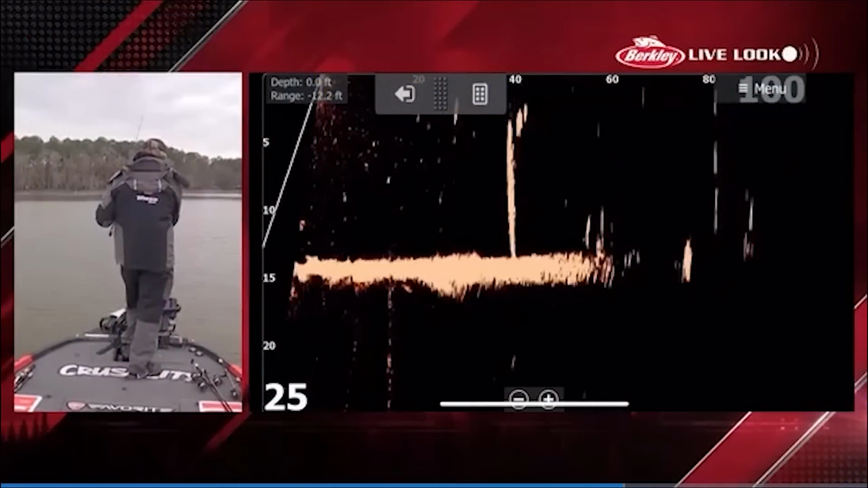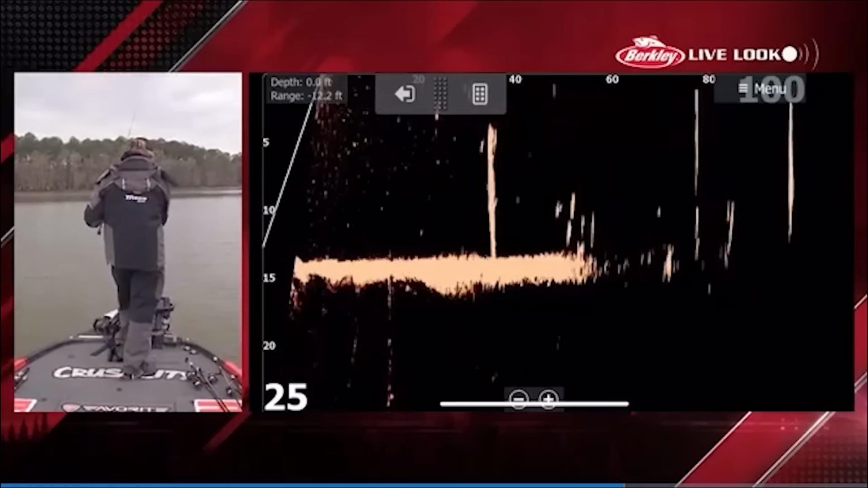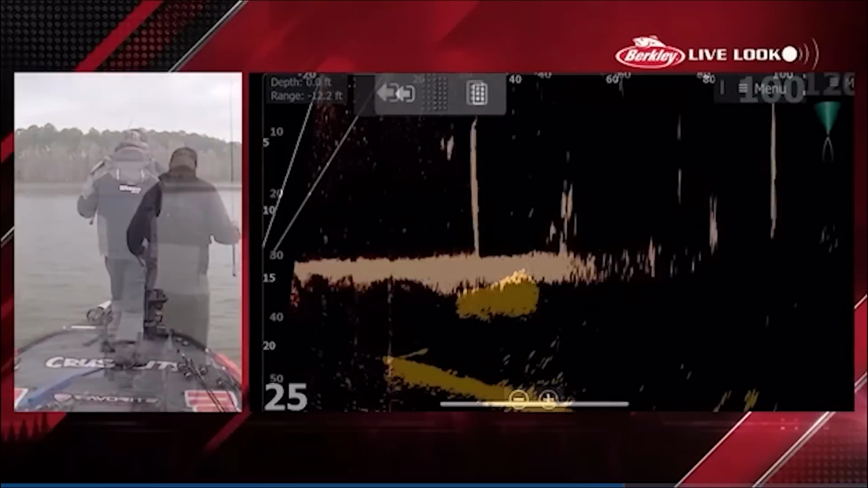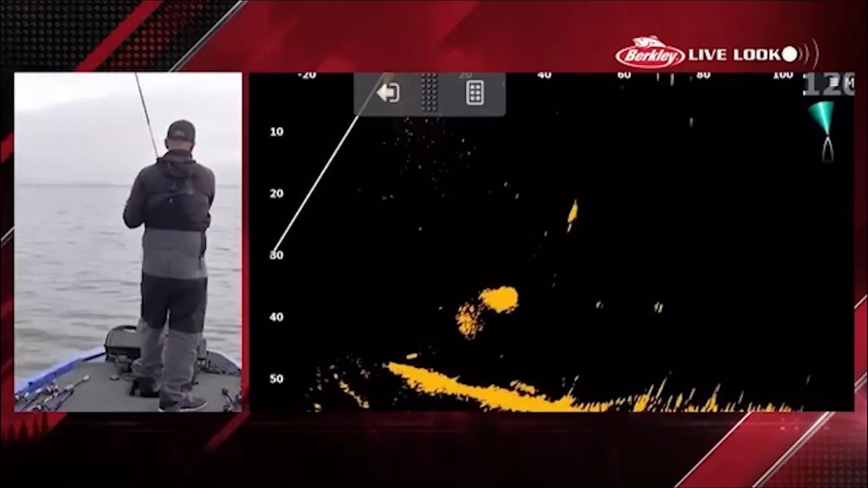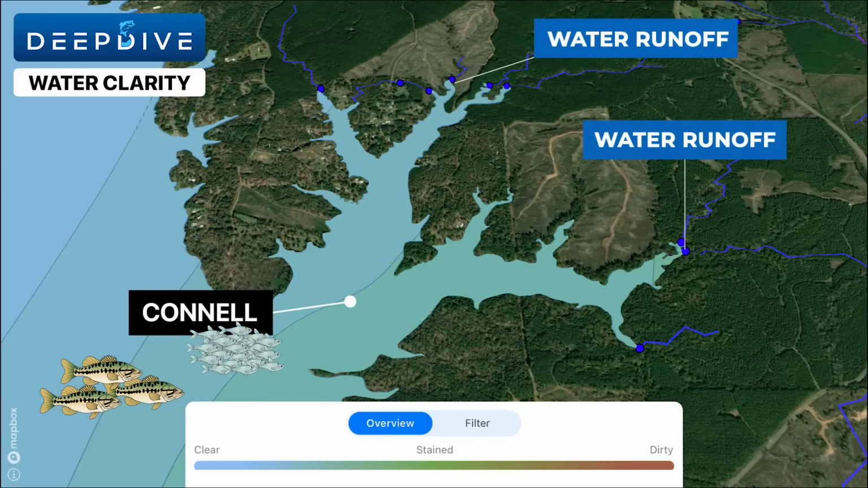If you look at the live coverage, you'll see that Dustin Connell is fishing a lot shallower than the other anglers on this final day. Most of his fish were coming in that 15 to 25 foot of water range, where a lot of the other anglers were fishing 40 to 50 feet deep. The reason the fish in Dustin's area were shallower is because of all the warm water runoff that came into this creek.